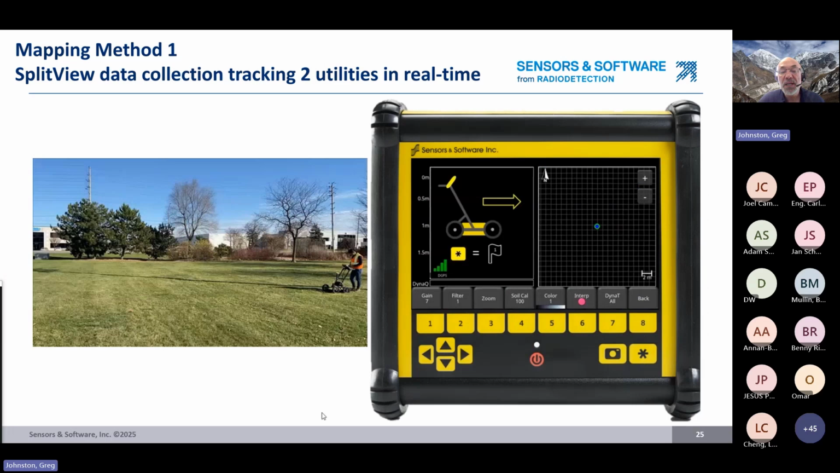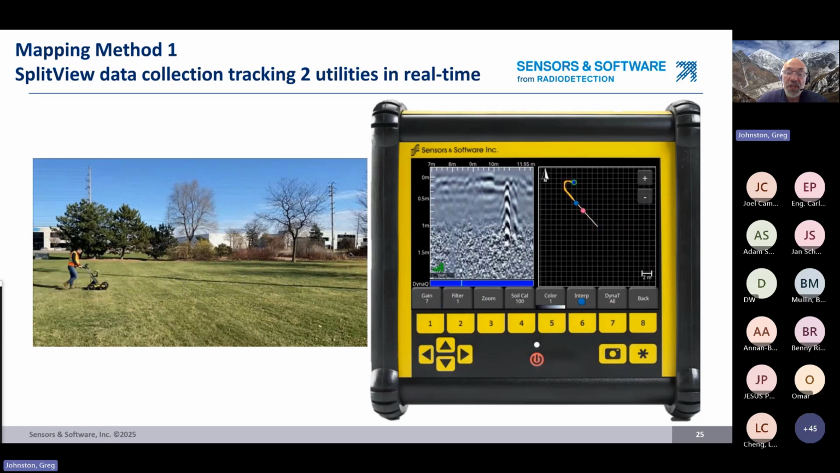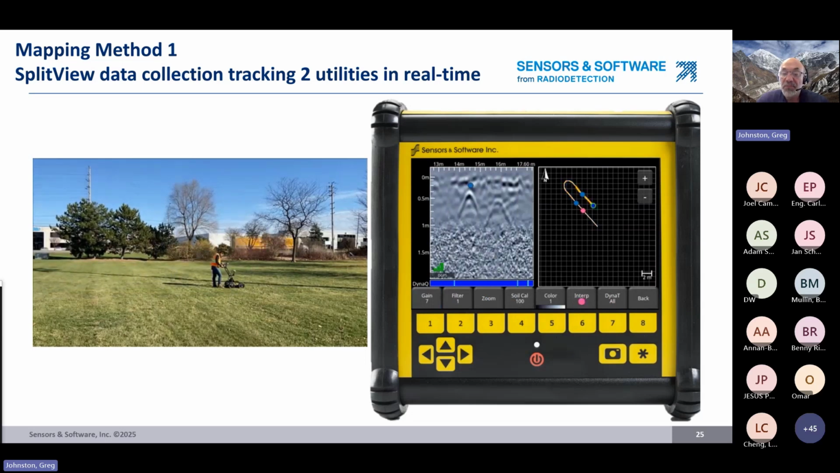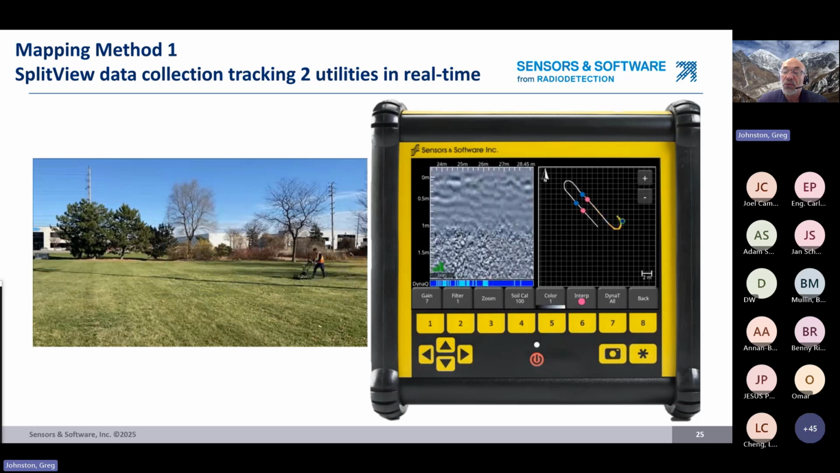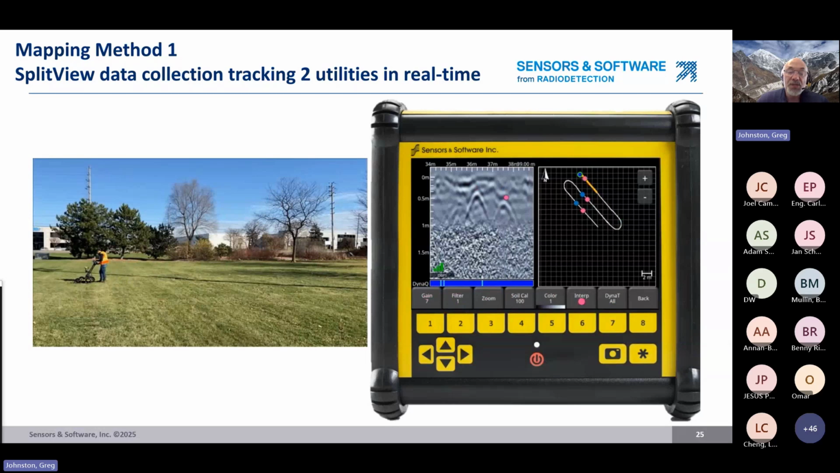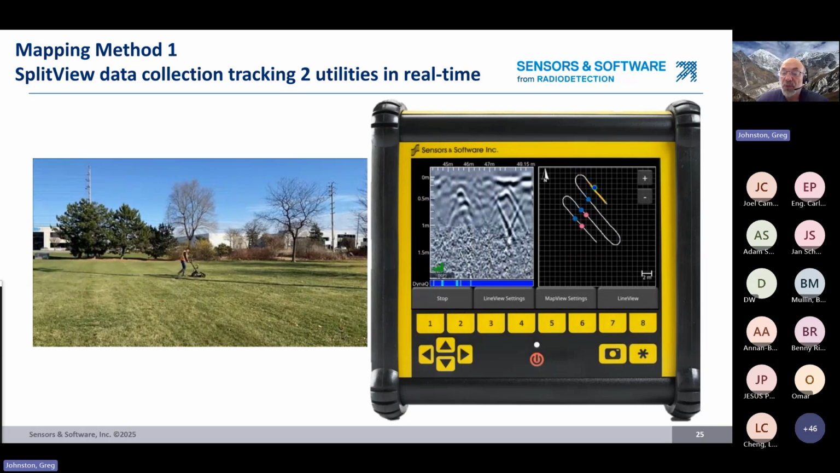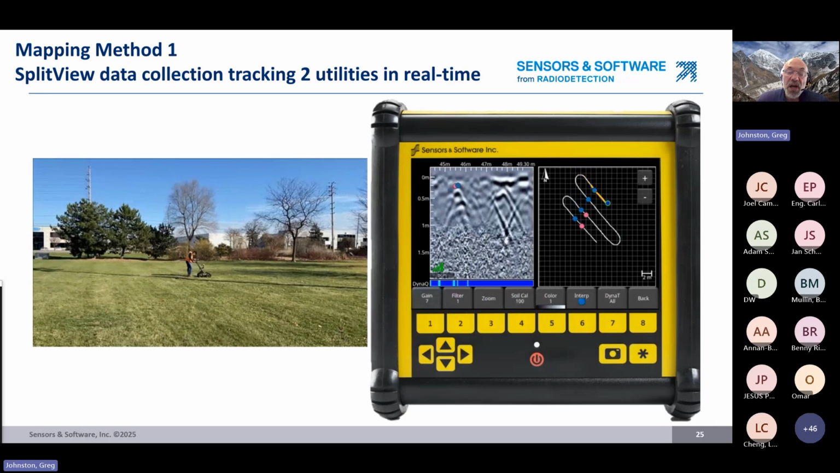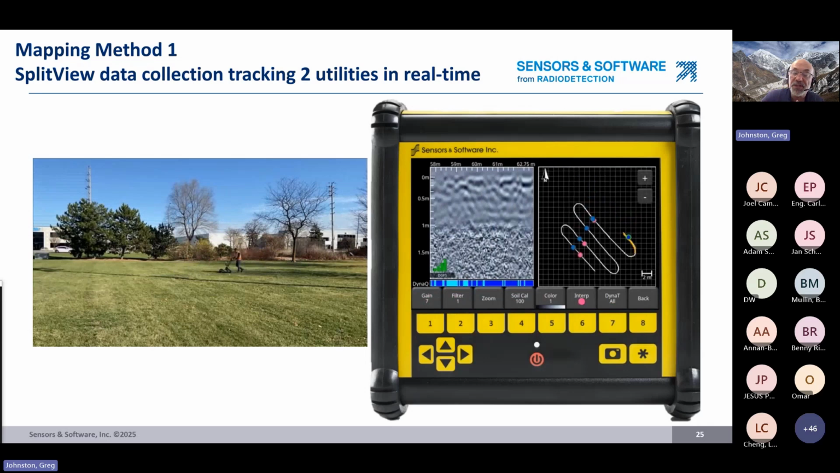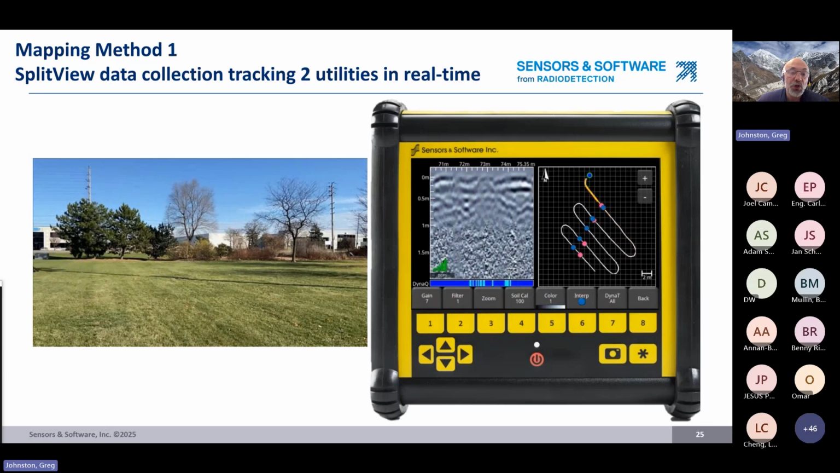All right, so method one is adding field interps in real time. So this video is sped up to save time. It shows someone collecting data across two utilities that cross each other in an X pattern. And so the deeper hyperbola is marked with a pink dot, and the shallower hyperbola is marked with a blue dot. And each time the operator sees both hyperbolas in the cross section on the left-hand side of the screen, they stop and they add the colored field interps.